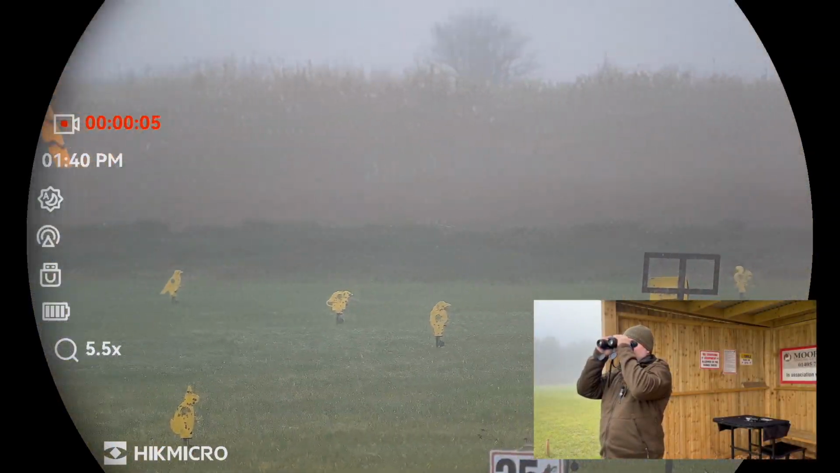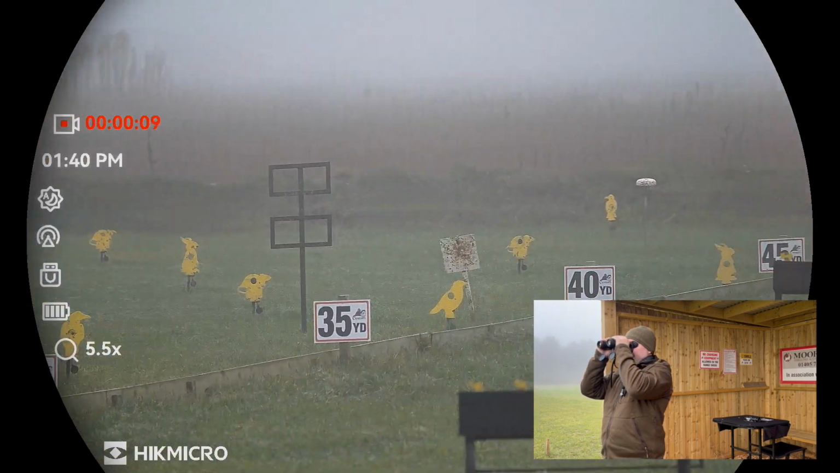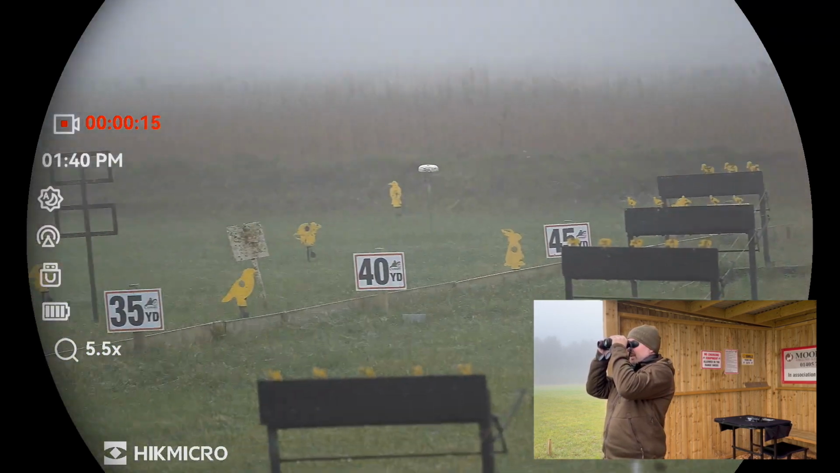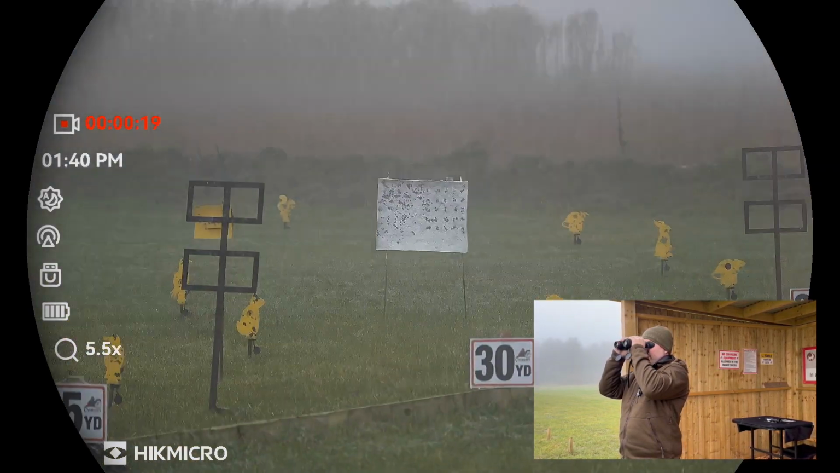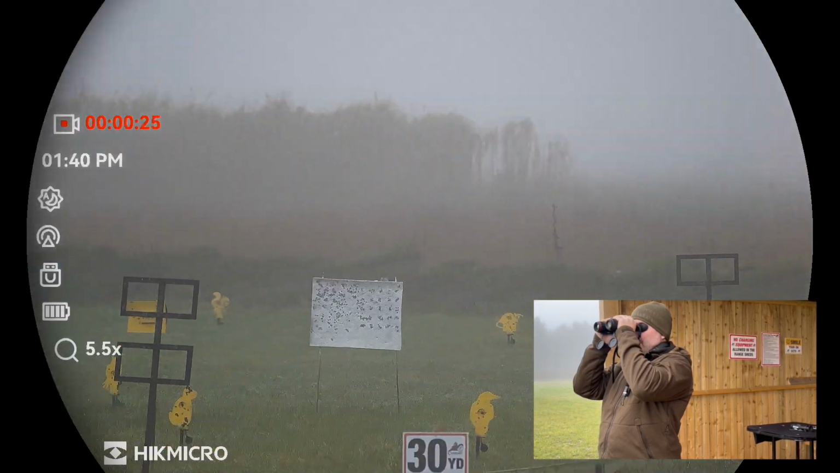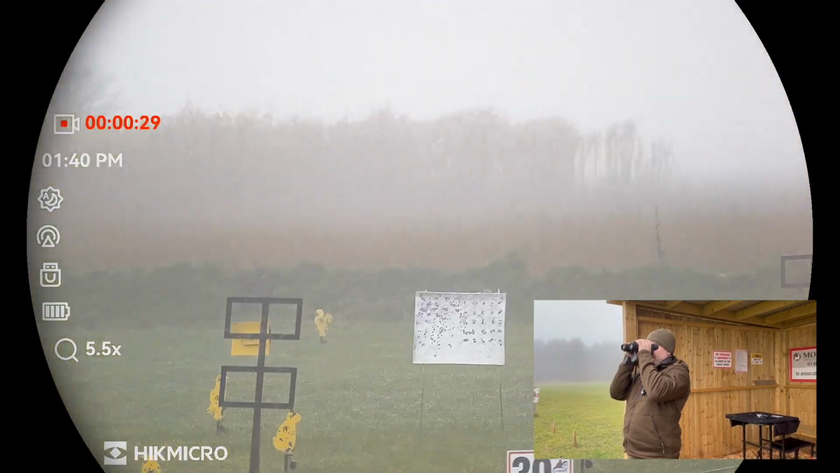Right, so this is the Habrok 4K in daytime mode, and that is quite a misty day today, but that's out to 60 meters down at the range, which is pretty cool. And then we'll zoom in.